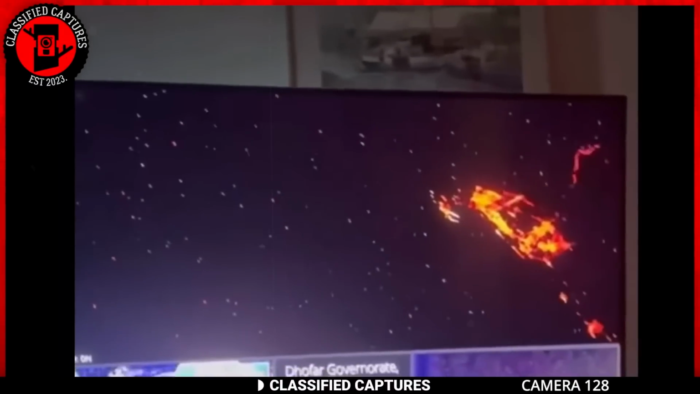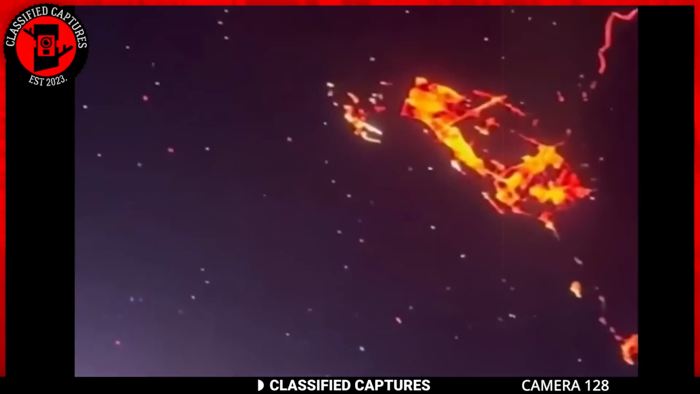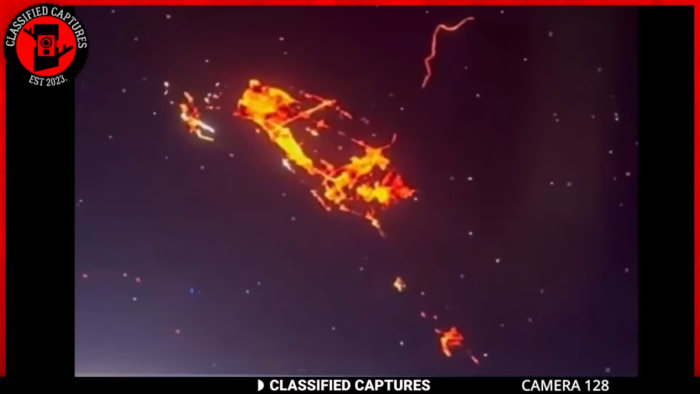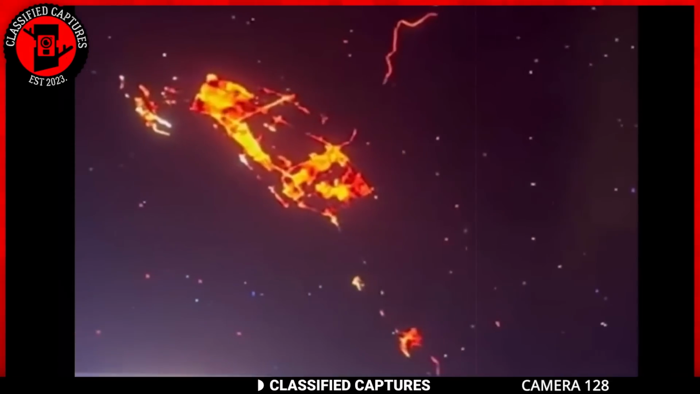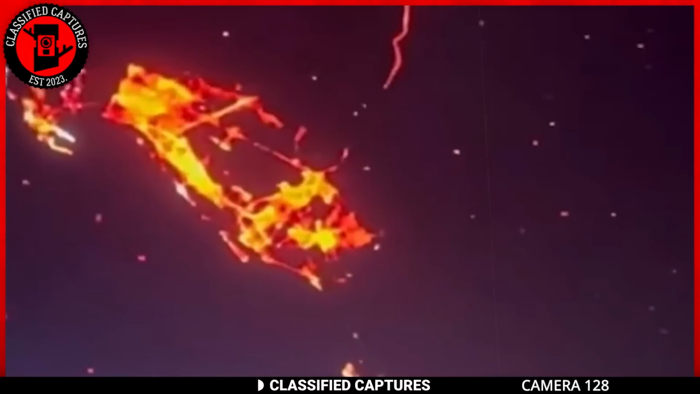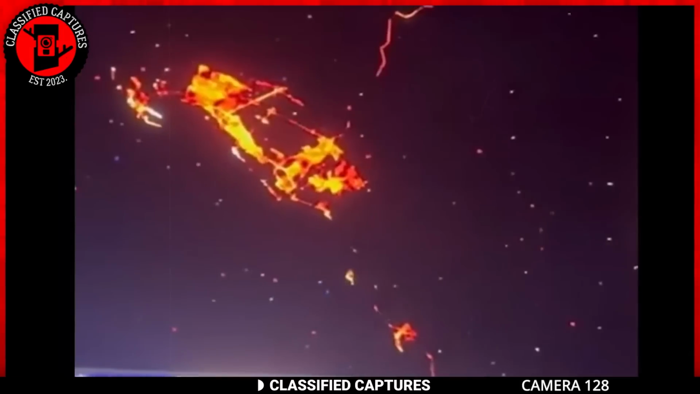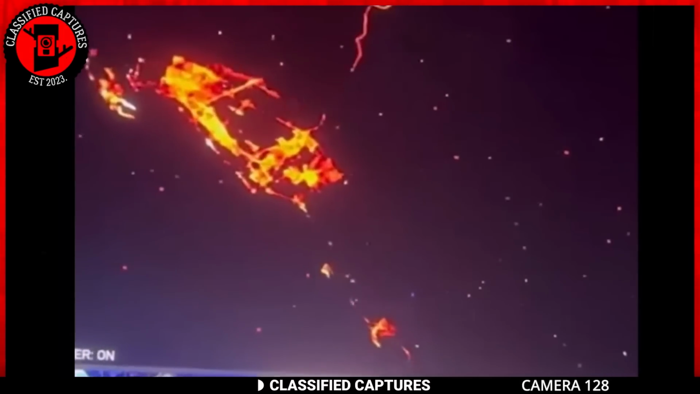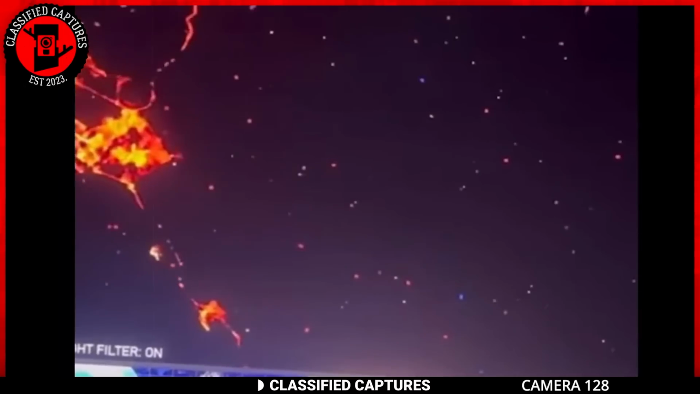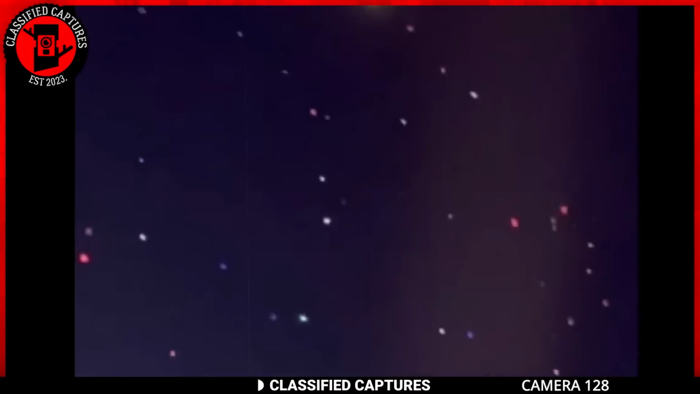Still on heavenly bodies, this footage was recorded from the International Space Station. And what do we see? Strange glowing orbs just hanging out up there. Now the big question is, are we dealing with some kind of extraterrestrial craft, or are these orbs actually celestial entities? The space around Earth is populated with satellites, space debris, and other objects.